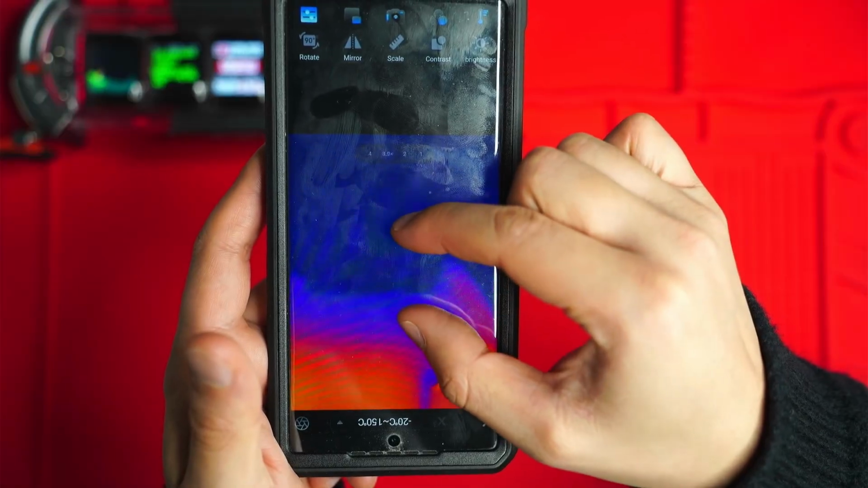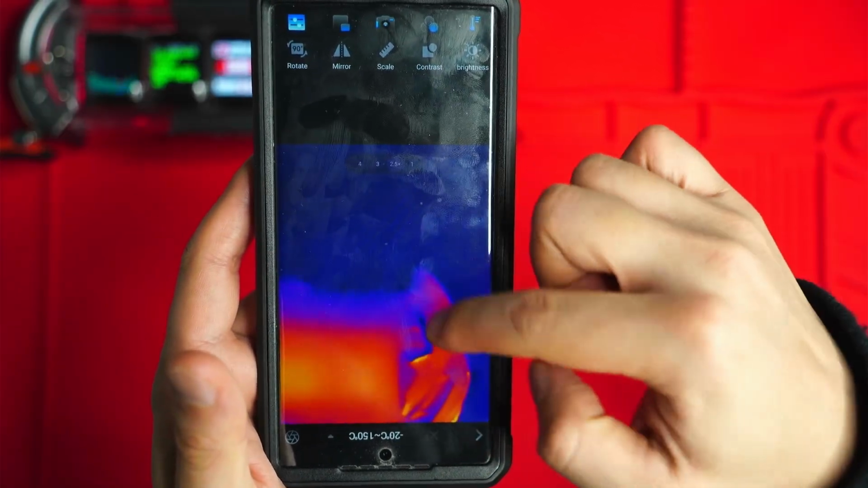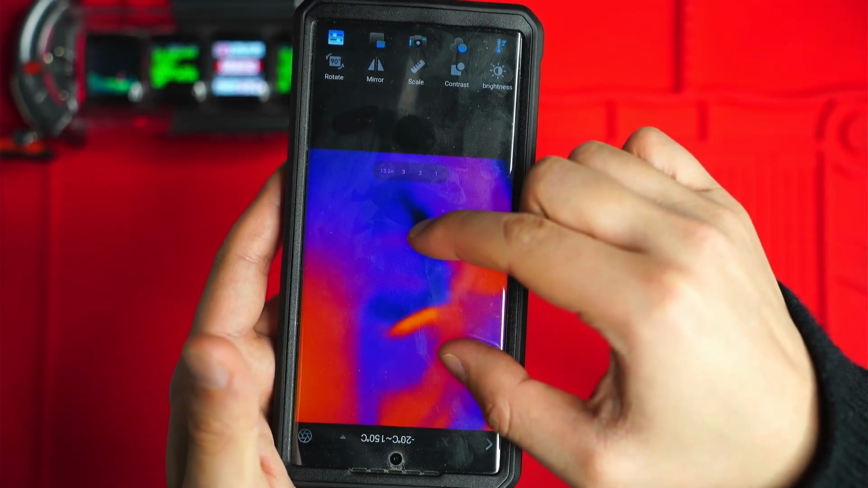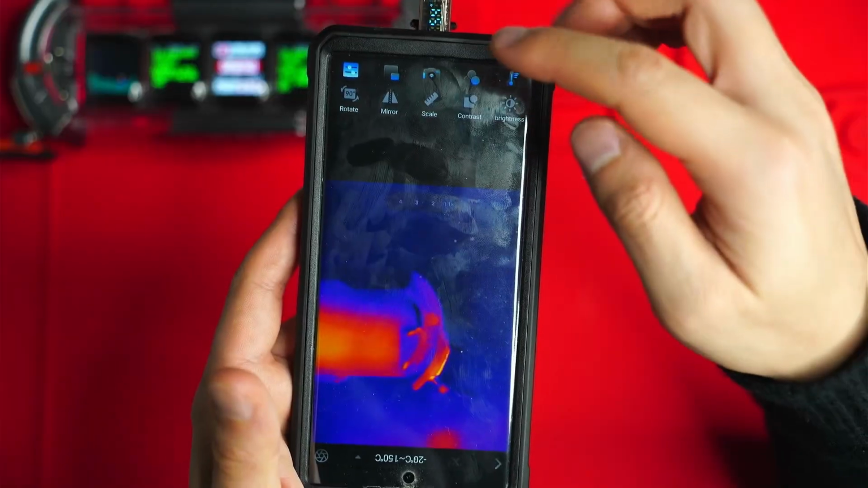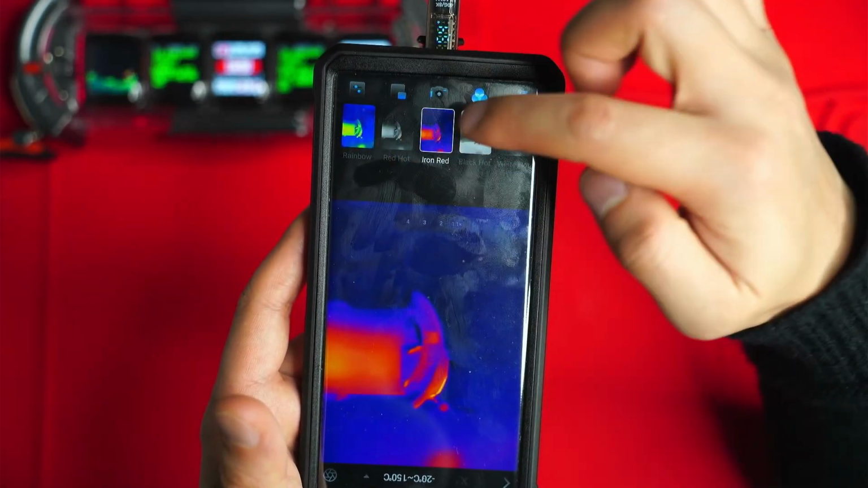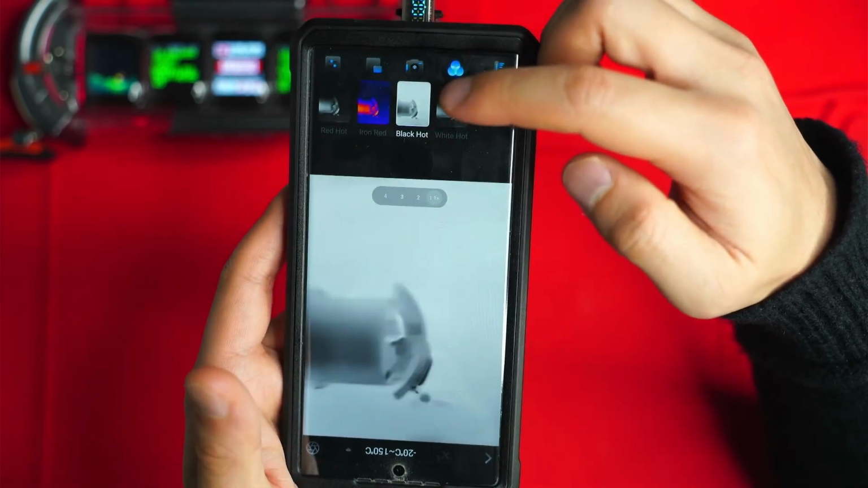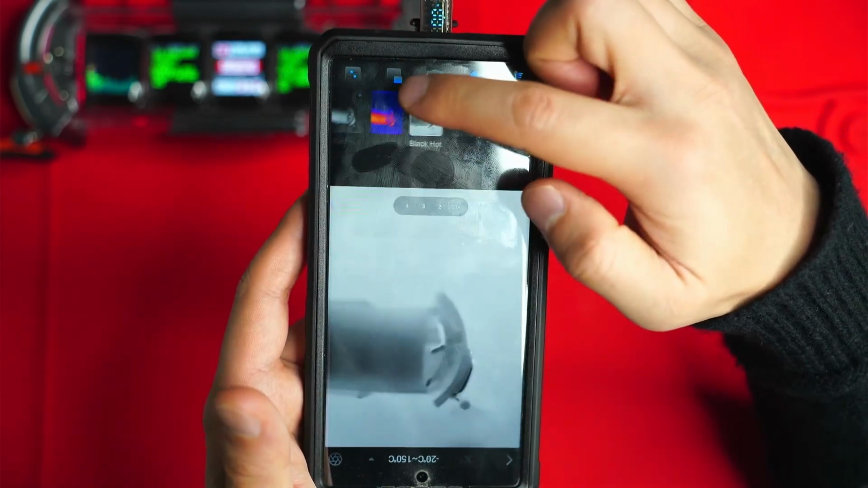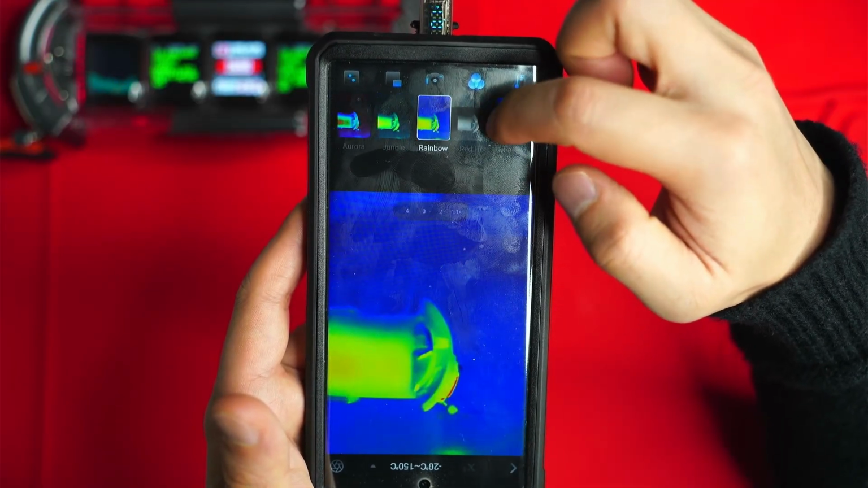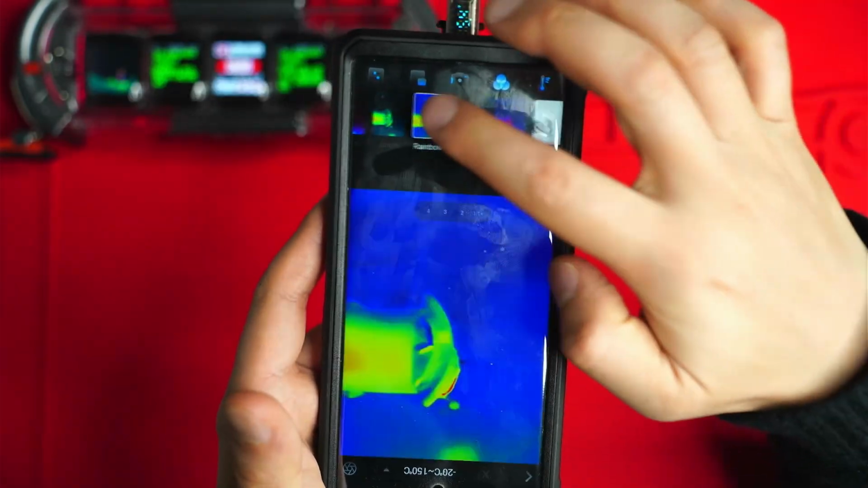And you can also zoom in really easily, just with a pinch sort of thing here. Okay, and there's a few color palettes, so you can hit that thing up the top there. There's iron red, you've got black hot, and white hot, and I'll demo these later right at the end outside. Iron red, red hot, so that will only highlight the really hot parts of the scene.